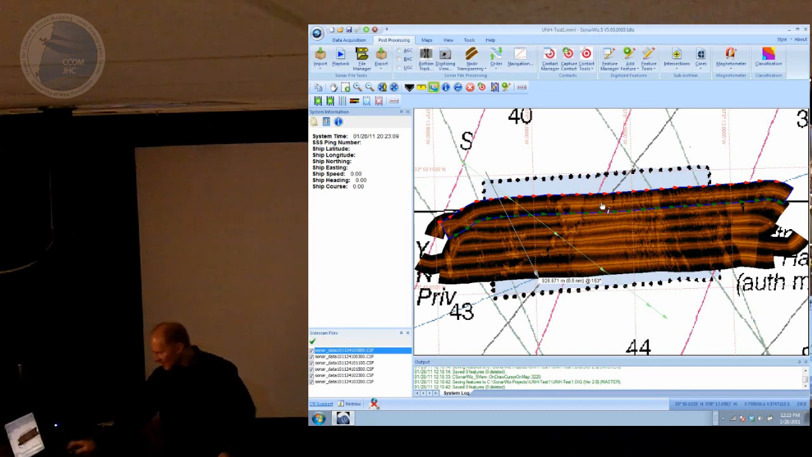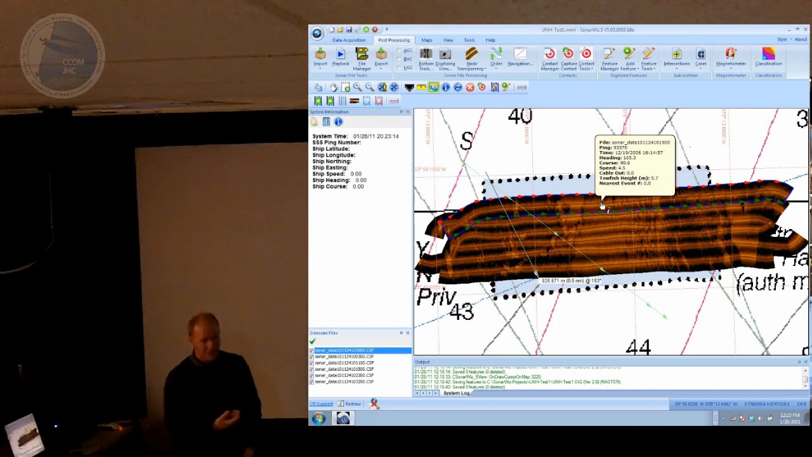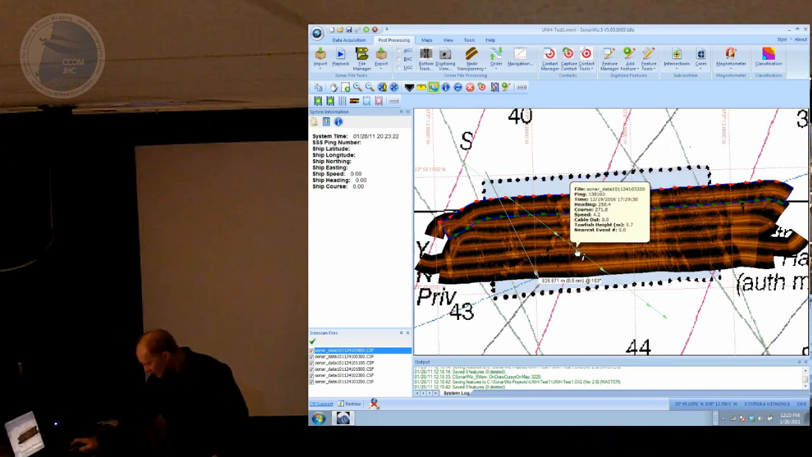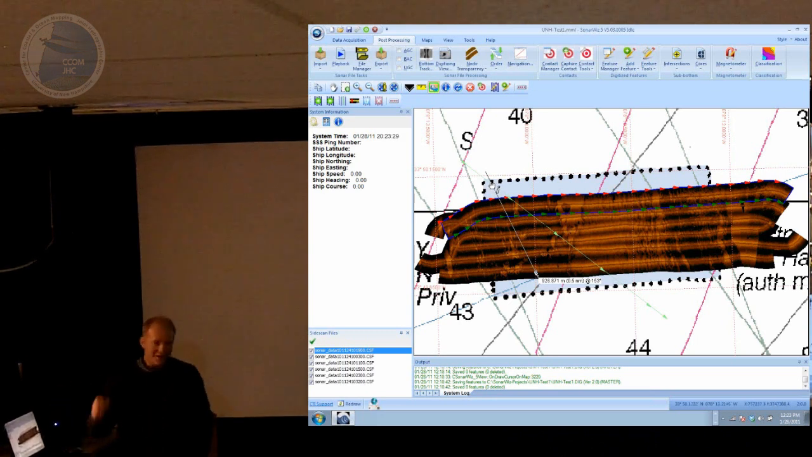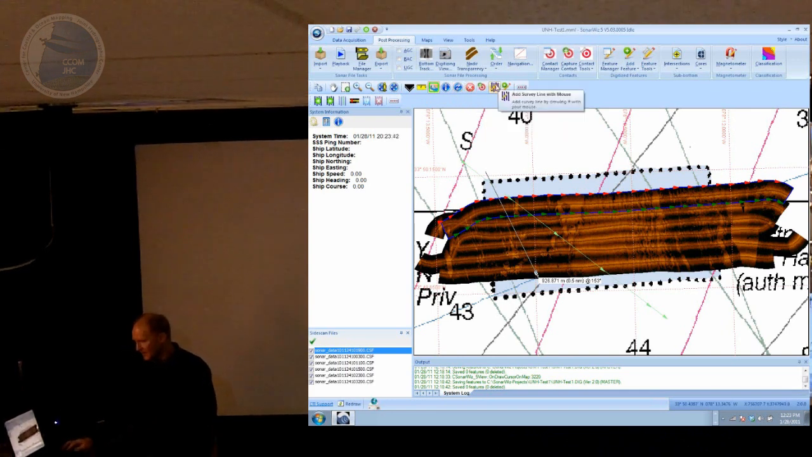The info button, this is kind of a neat one. If you just let the mouse hover over anything on the screen, it gives you a little pop-up of what's underneath it. So I put it over a sonar line, and it gives me the file name, ping number, heading, speed, course, etc. If I put it over a survey line, it gives me the same. The bottom line is whatever you put it over, it gives you information about that object. So you can put it over a contact, you put it over a shapefile, and you get information about it. This is redraw, stop redraw, capture a contact, add a survey line, add a feature.